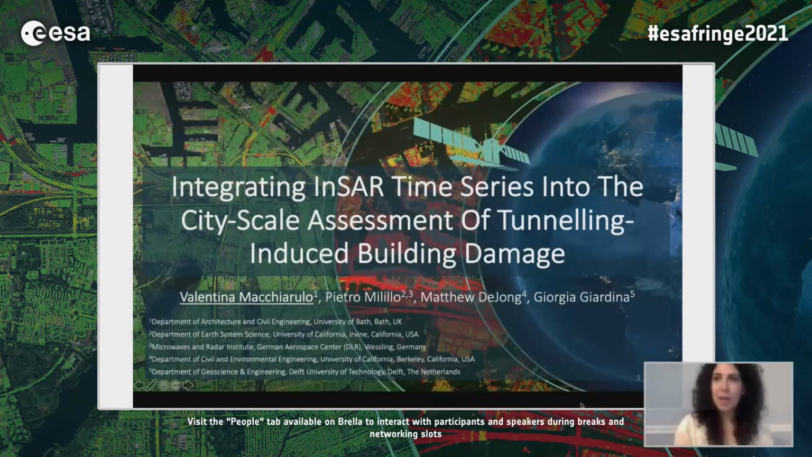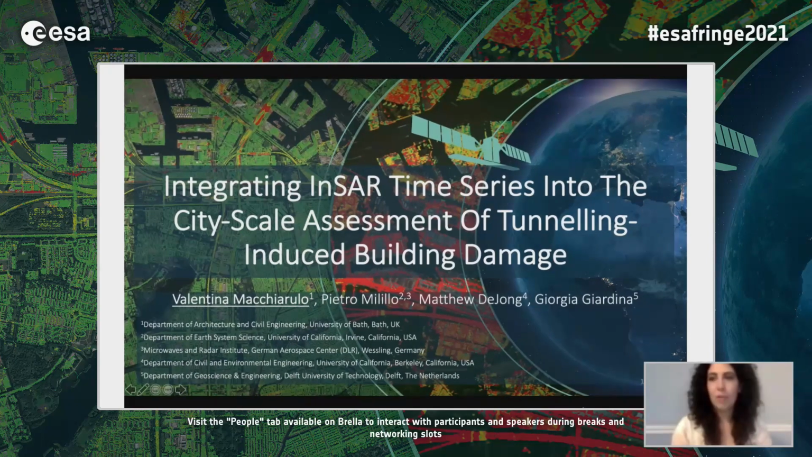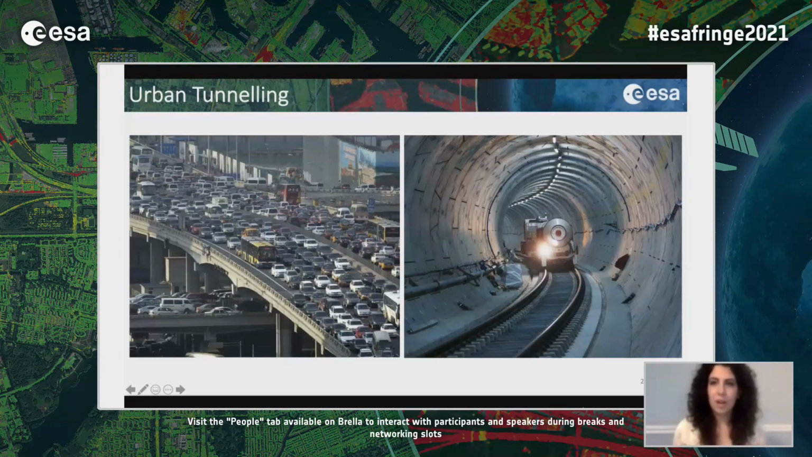My name is Valentina Macchiarulo, and today I'm going to present how we can use InSAR deformation time series for the assessment of structural damage caused by tunneling excavations in urban areas. Well, modern cities are growing faster and faster, with many more people living in urban areas every year. And to reduce surface traffic and improve air pollution, there is an increase in development of underground infrastructure in urban areas all over the world.